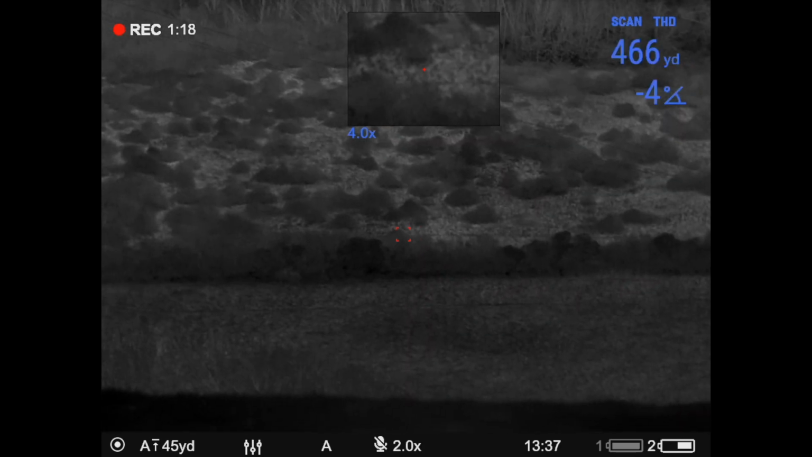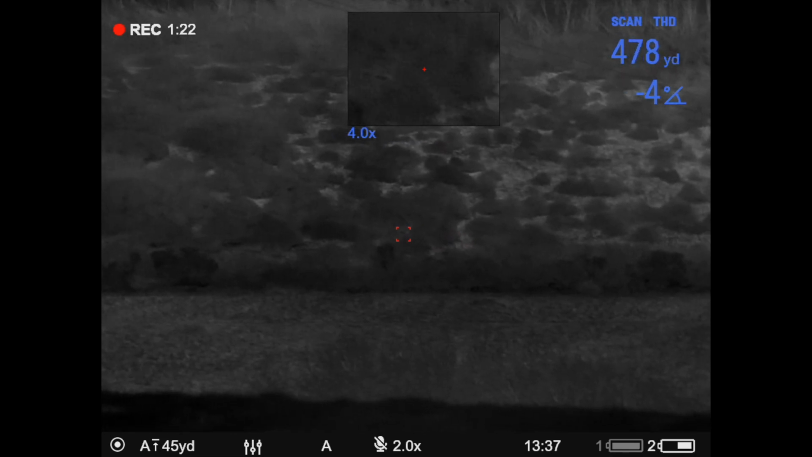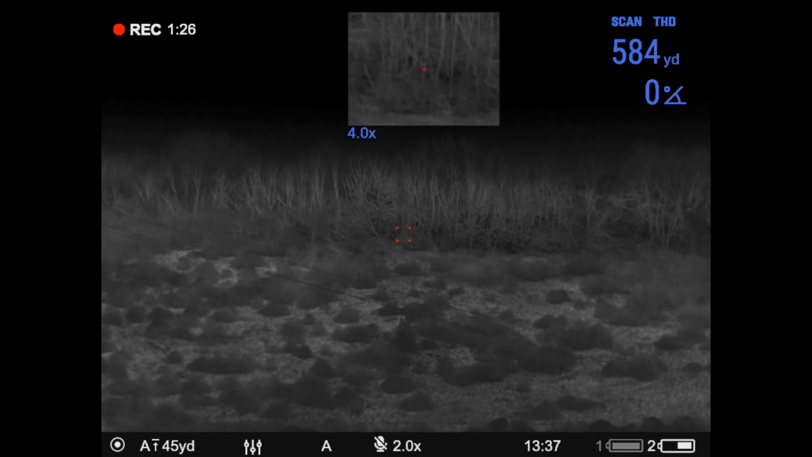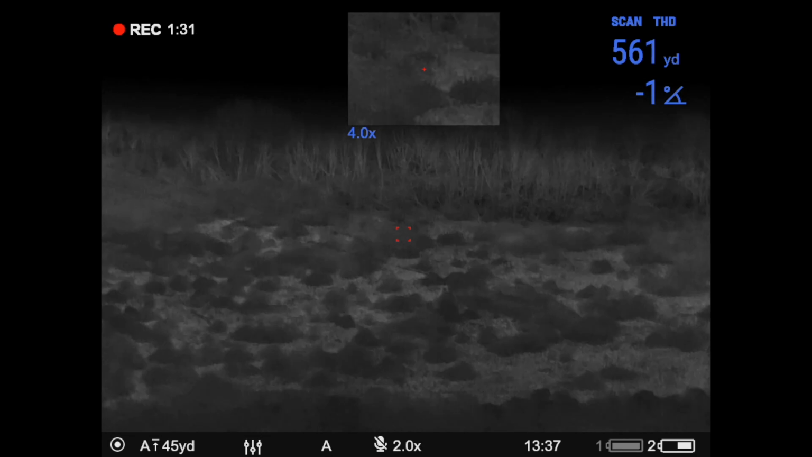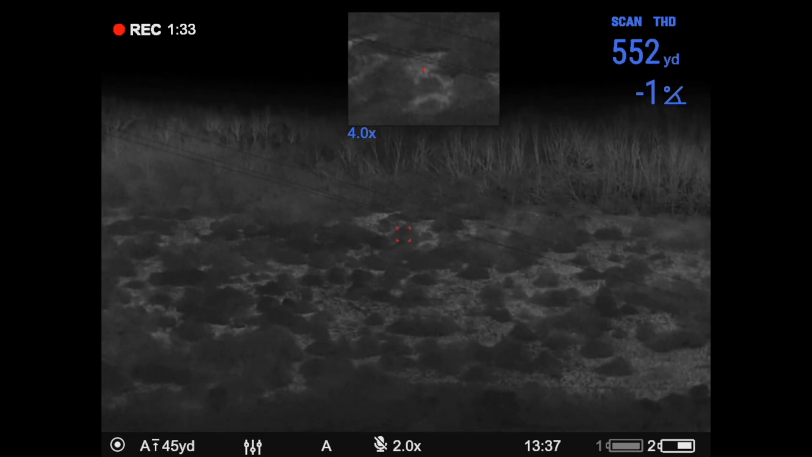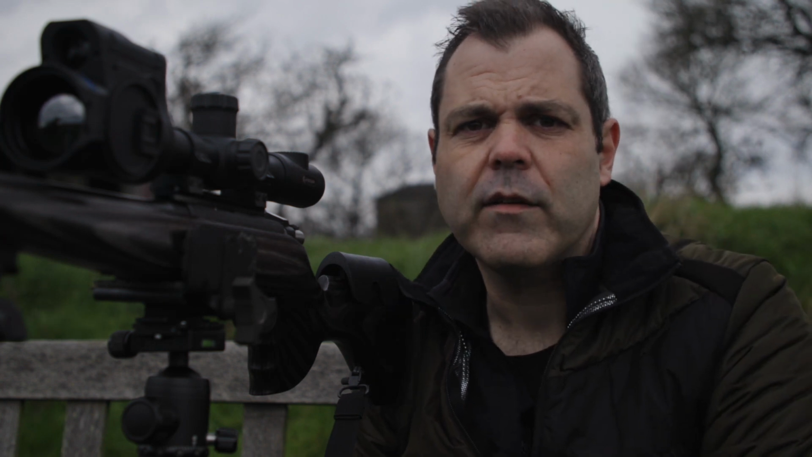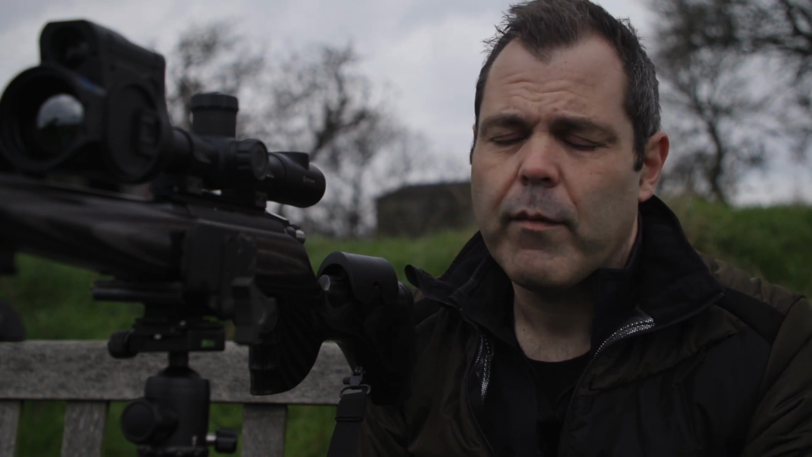It's not going to pick that up because I'm not pointing anything. You see the angle changes, so that's now pointing down. So the true distance at 480 yards, and then obviously putting it back up again, 584 yards at 0 degrees angle. Absolutely fantastic. Really, really clever bit of kit, that. And an absolute godsend when you're out shooting and you don't want to have to keep switching between devices. Yeah, incredibly impressed with that.